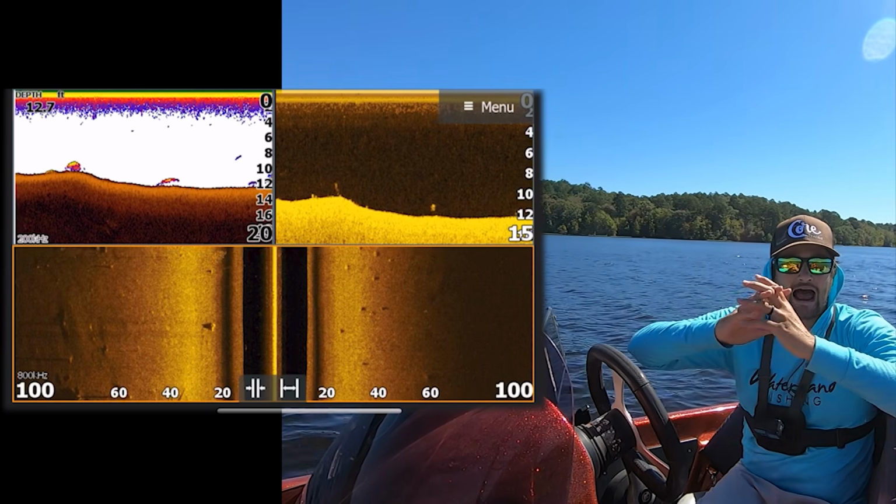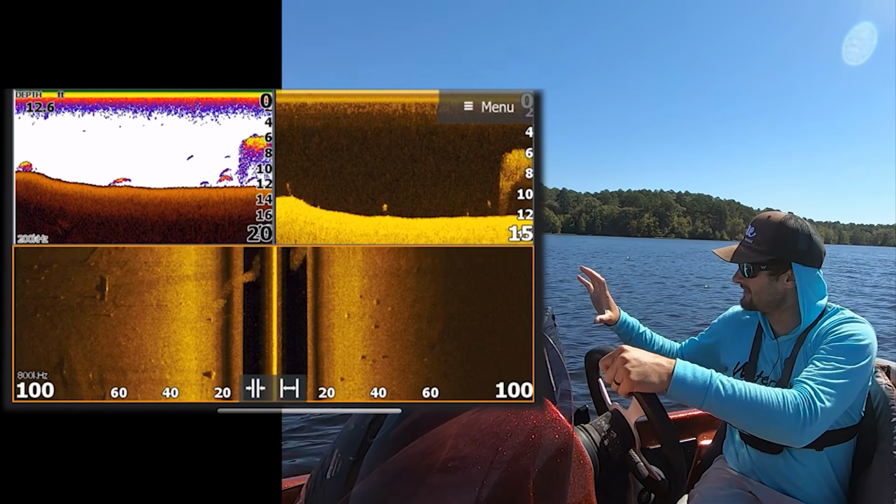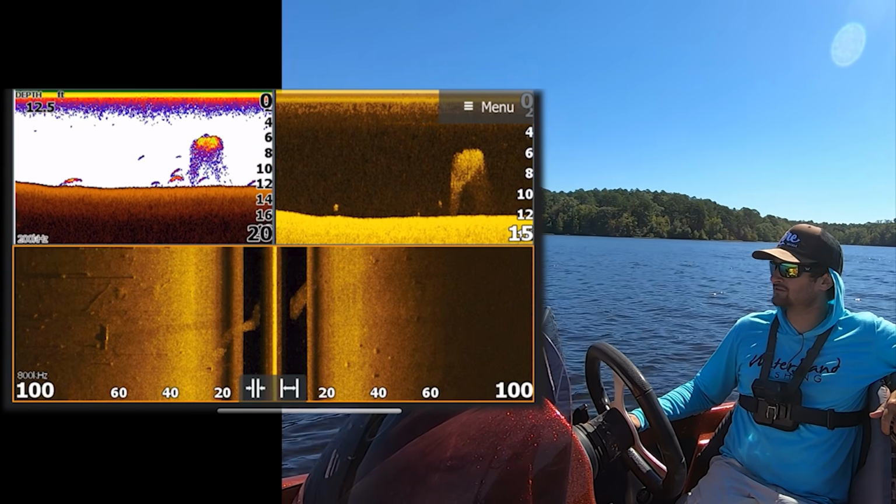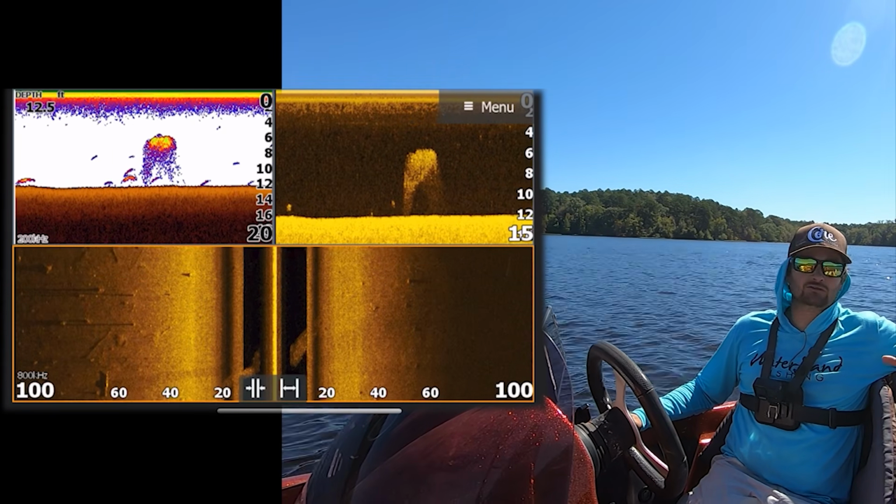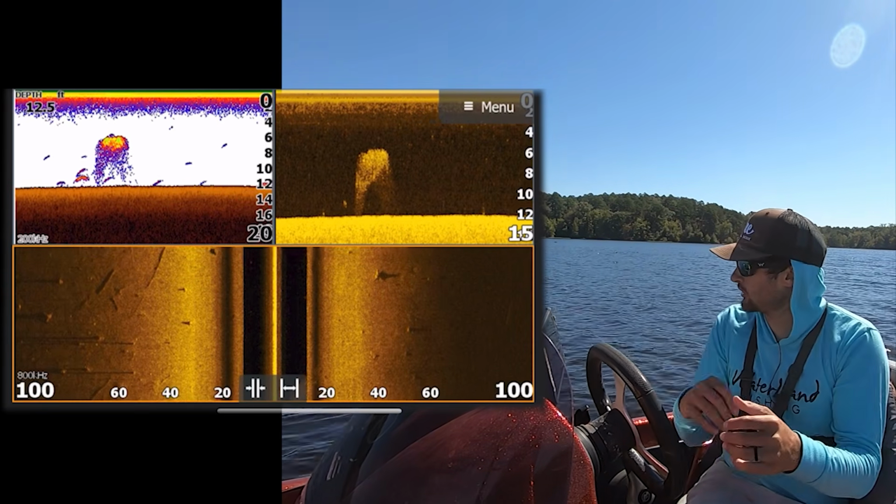Now, of course, I didn't find this, guys, by just looking at the map. It took time behind this, graphing. Oh, there we go, look at that. There's some fish and some bait right there, ain't that something? That's the kind of forage these fish are after out here, bait fish. It could be crawfish as well.